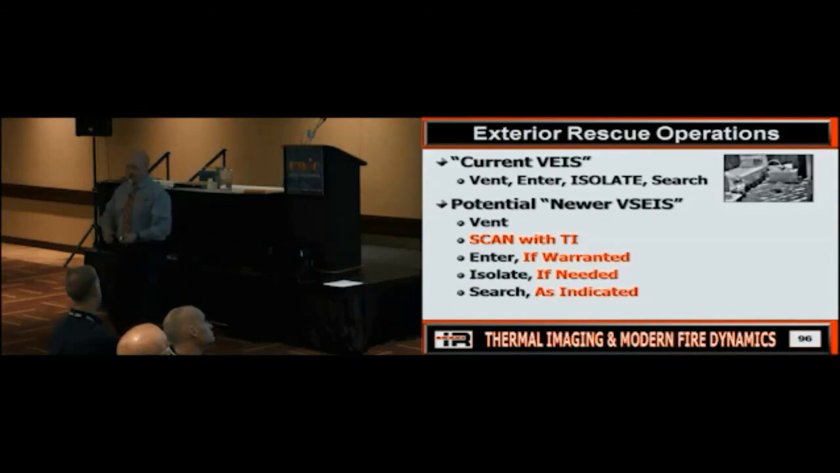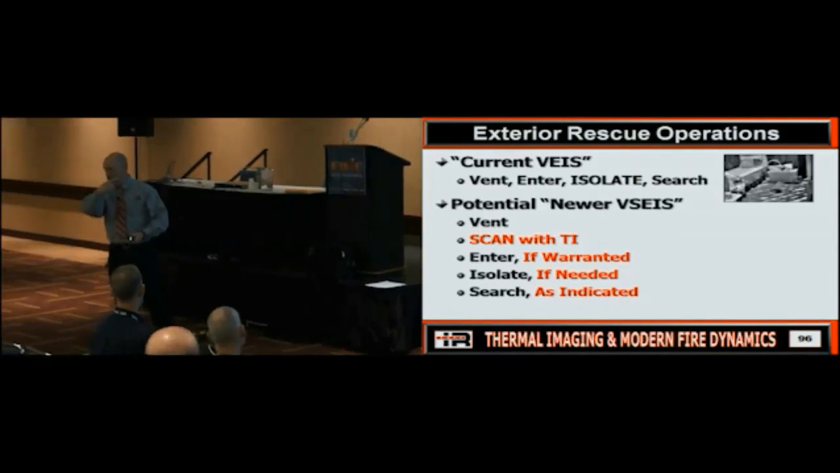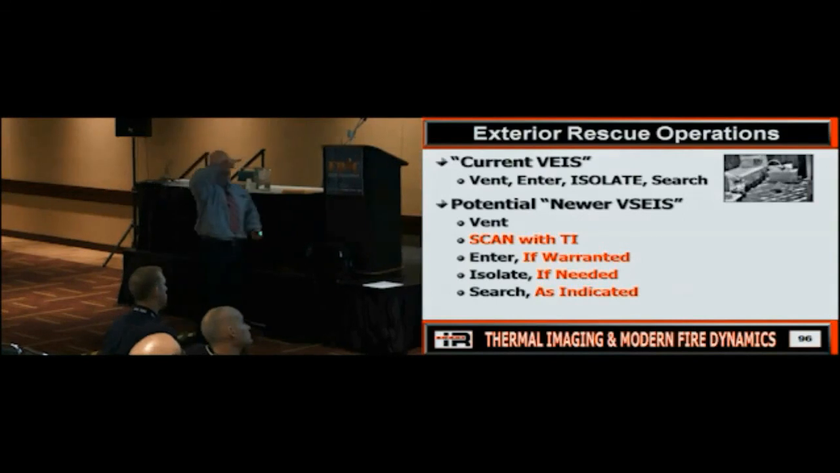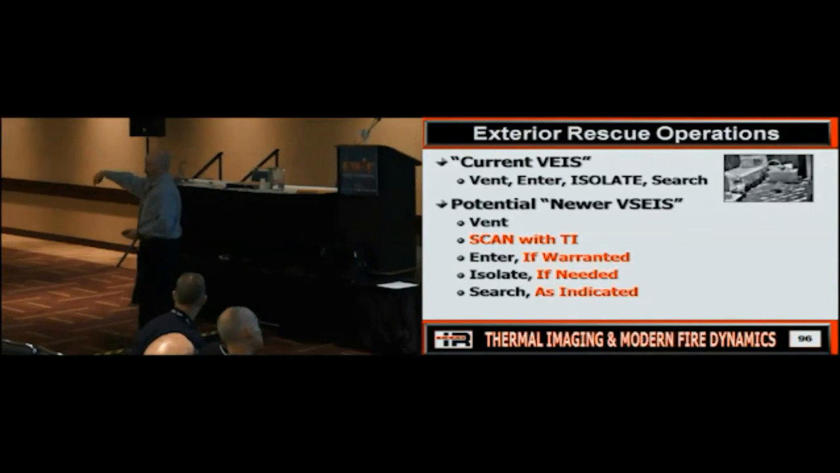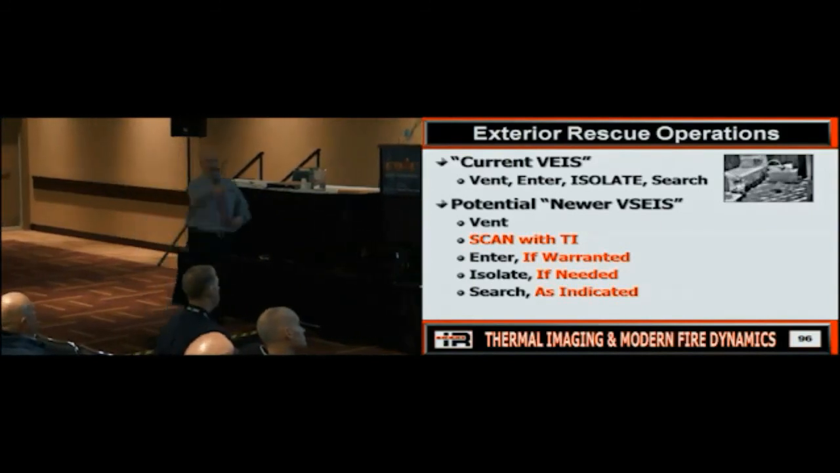Now, traditional vent enter search, I'm going to poke in with my tool. Is that going to really tell me if that floor is stable? Or is it just going to tell me what? Something's there. Does everybody see where I'm getting at? So now I've got to ask, if that's a raging fire condition and this is lightweight construction, how confident are you bailing in that window and hitting that floor? Does everybody see where I'm getting at? Especially now that I've searched this room from the window and do I see a victim? Now, could there be one underneath the bed? Sure, there could be a kid underneath the bed.